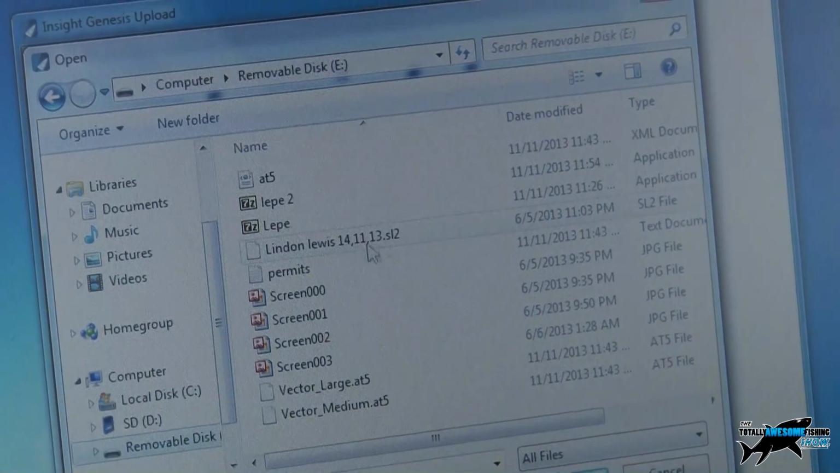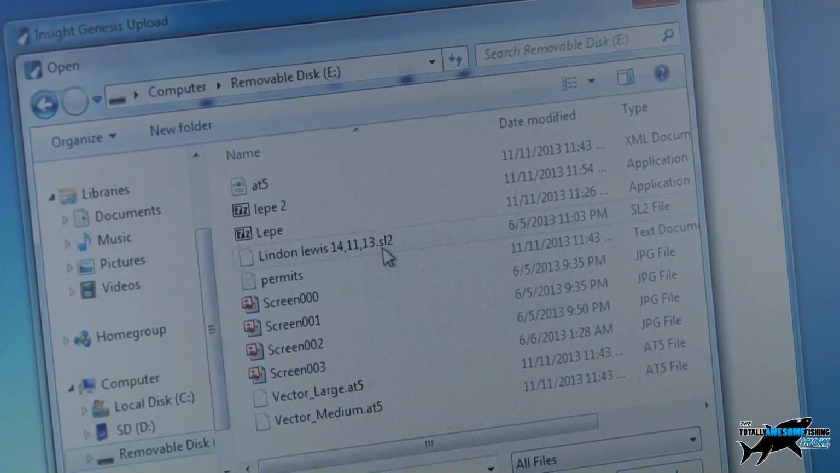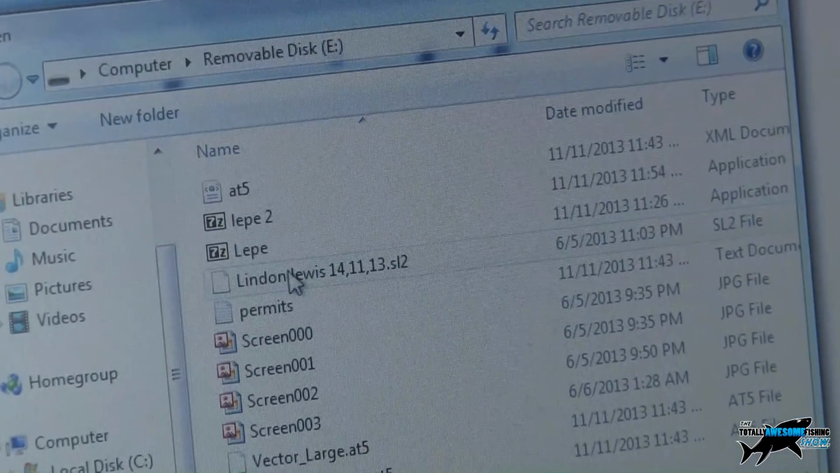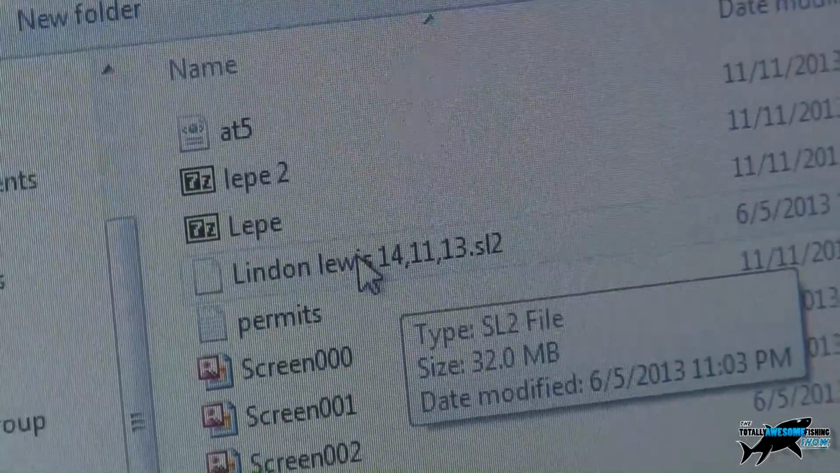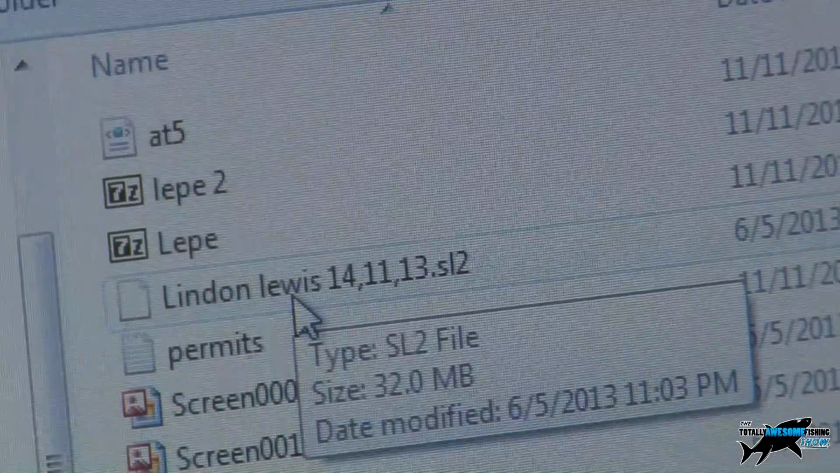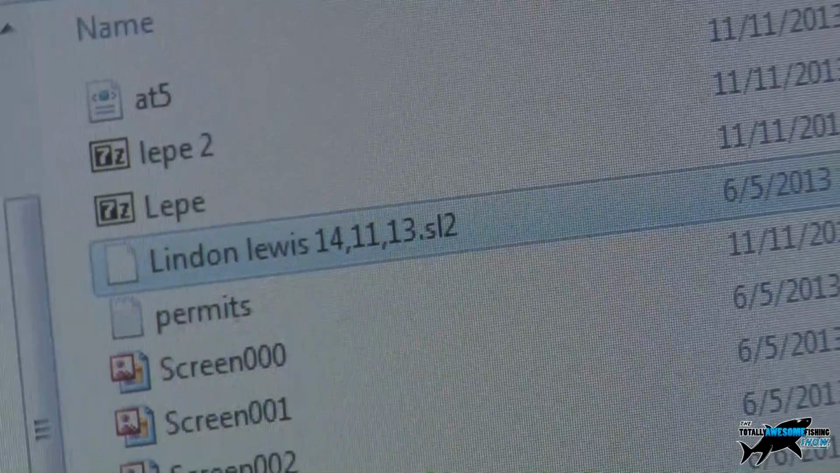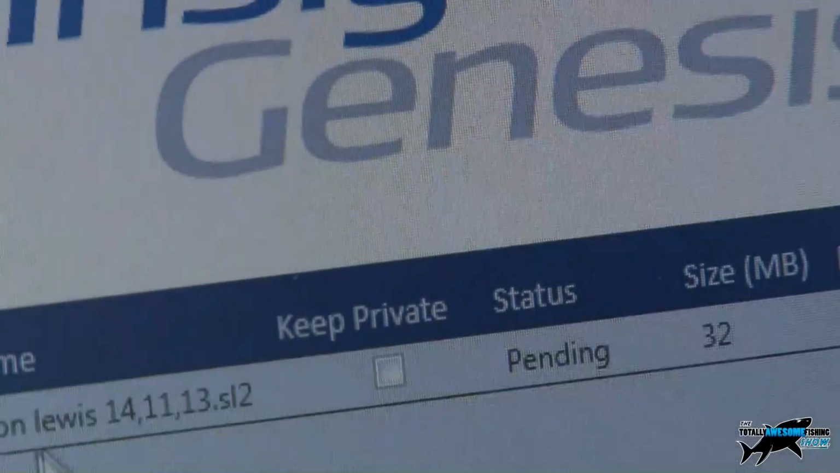So the files that you'll be looking for will end in this SL2 format. This one I named because we were up at Lyndon Lewis. I named that on the plotter itself. When you start the recording, you can give it a name. So if we open that, it will appear here.